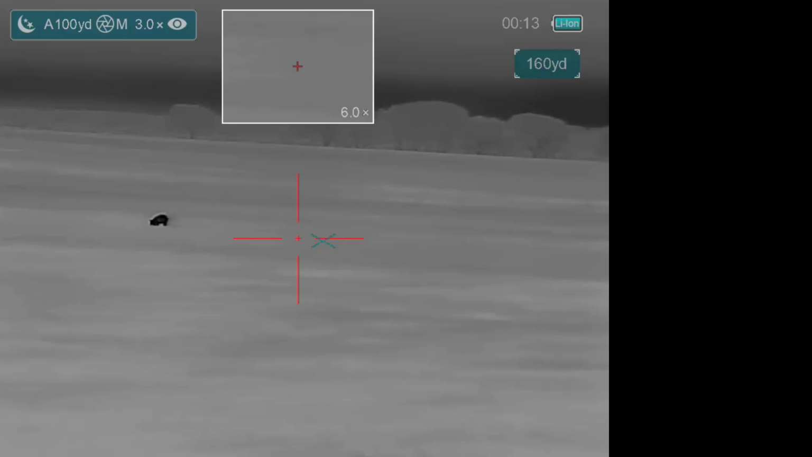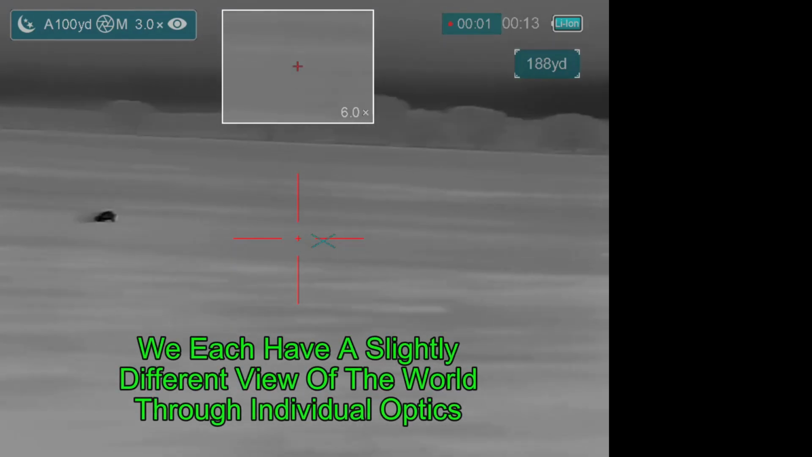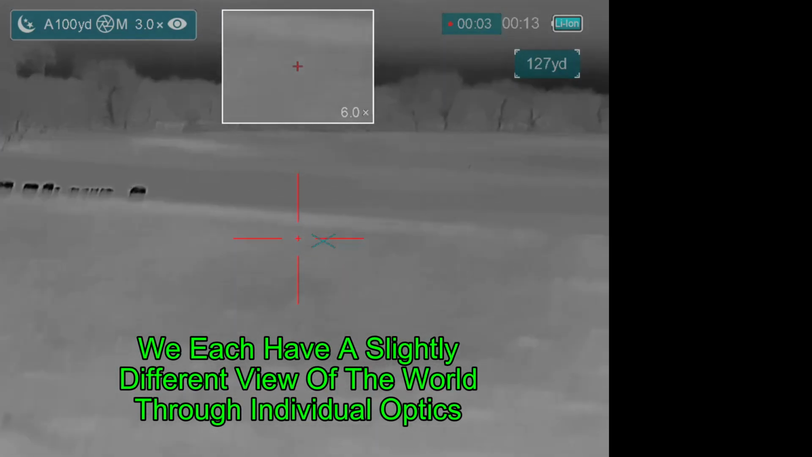Now, in reality, when we're dealing with thermal scopes, we each have a field of view of the world that is anywhere between about 7 and 10 degrees. We have a very limited field of view, and Ben never saw that hog.